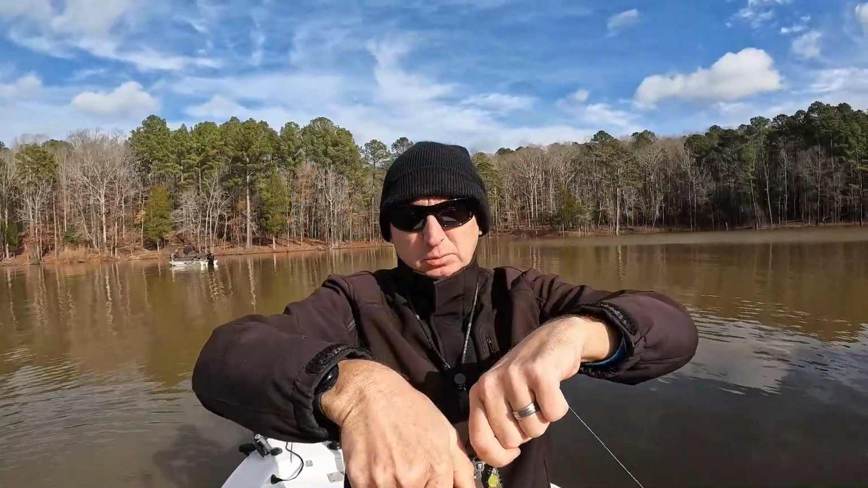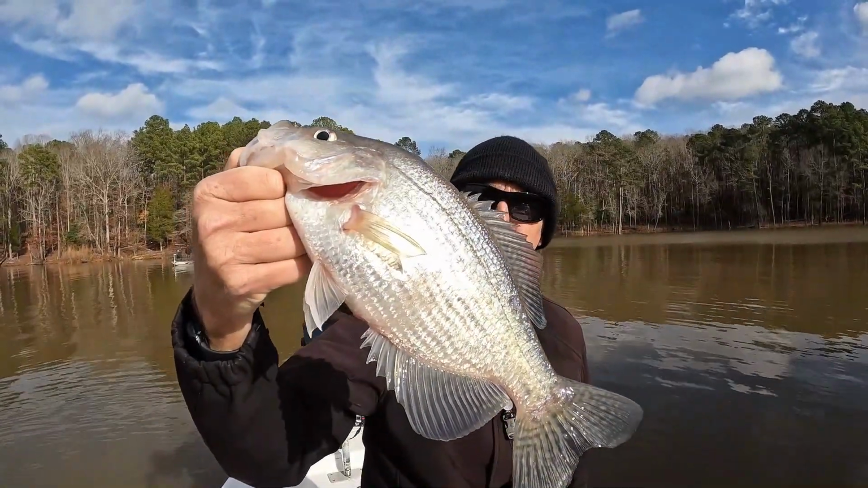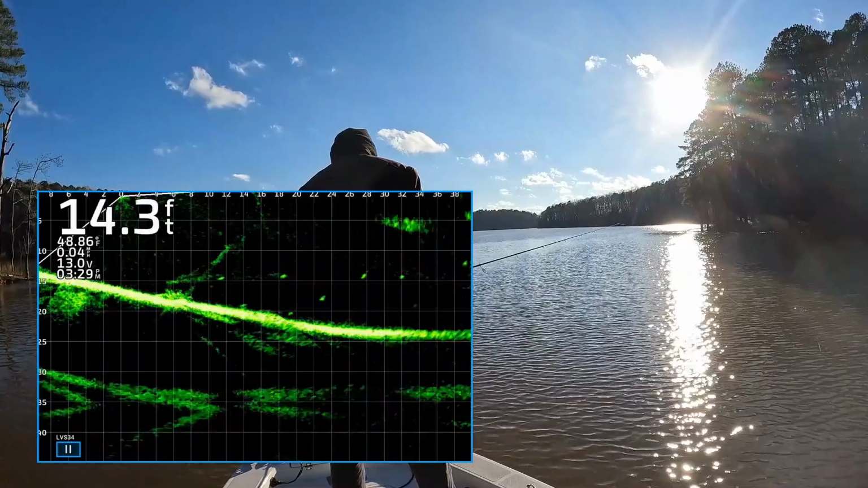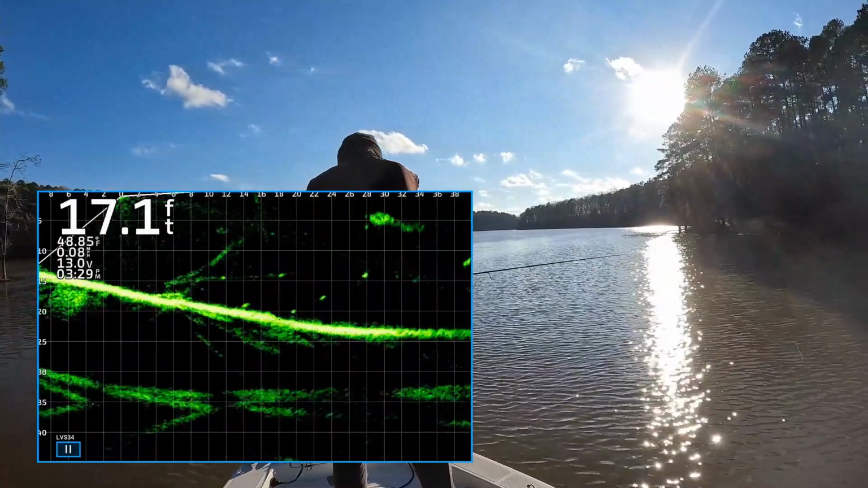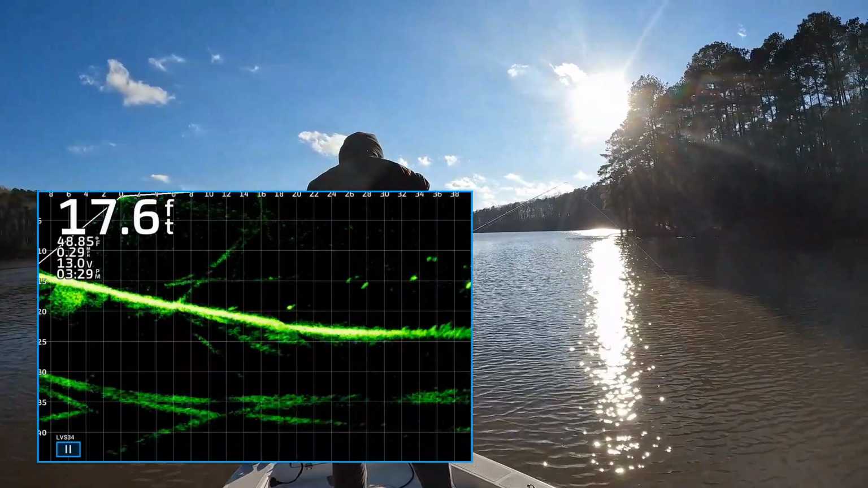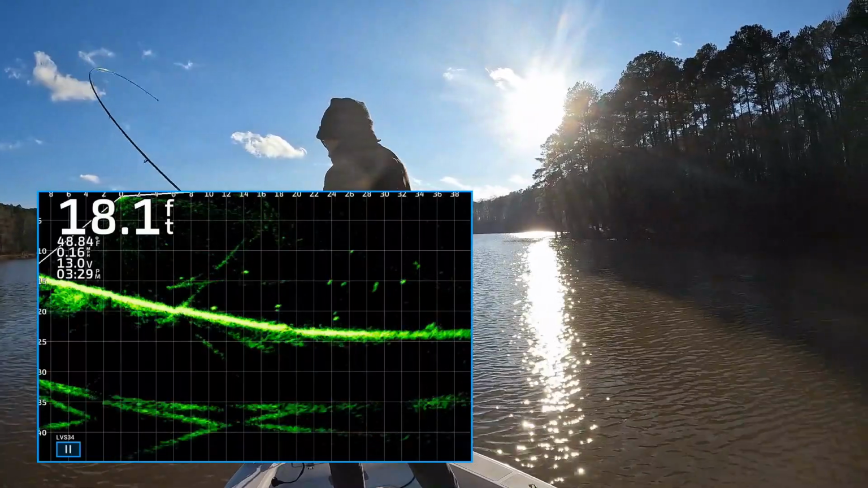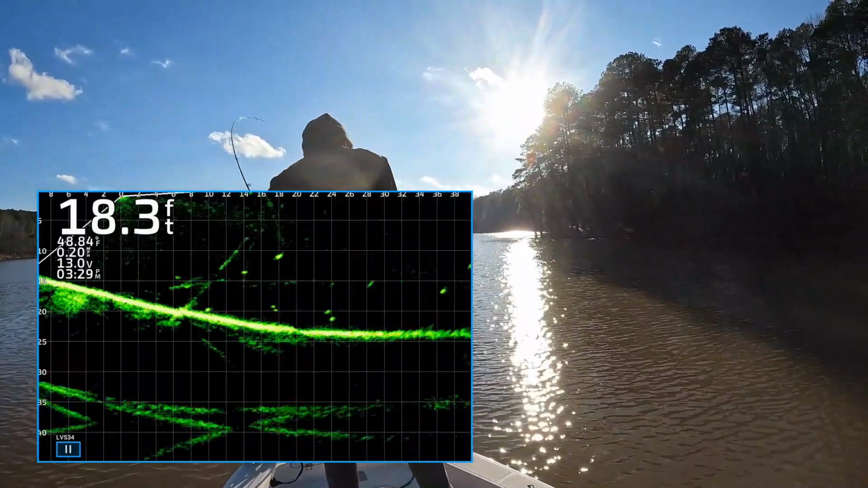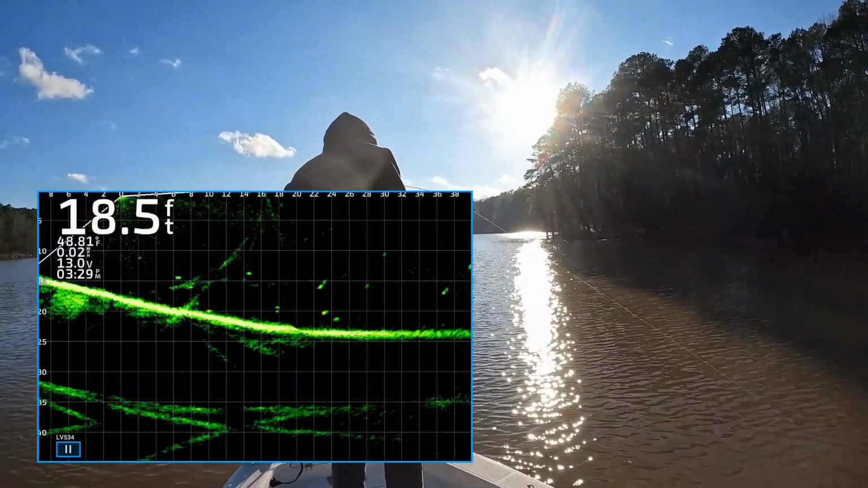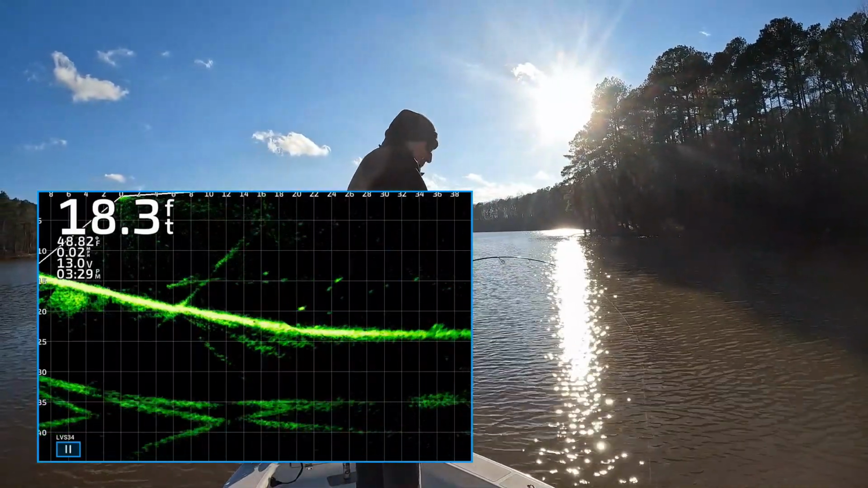You'll learn about jig color, jig size, jig presentation. You'll learn about finding brush piles and cover, standing timber, structure of your body of water, and it will help you piece things together about being successful at catching crappie on your lake, your river, your reservoir, whatever it is that you fish.